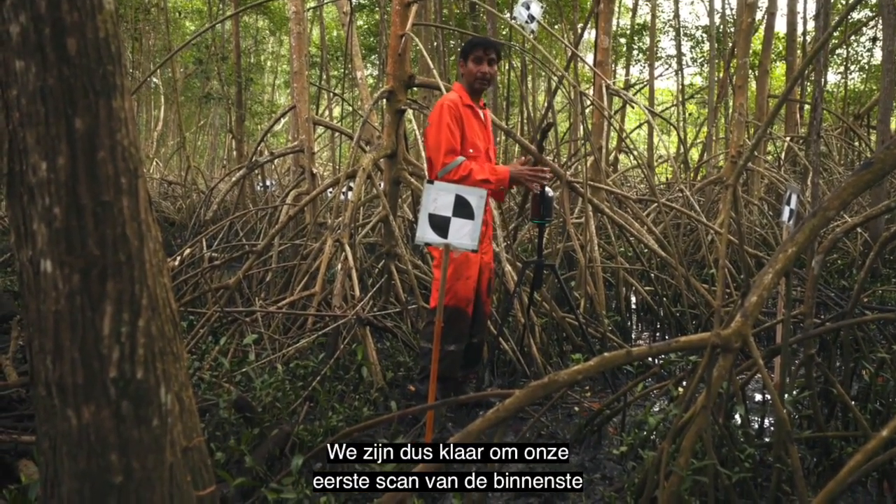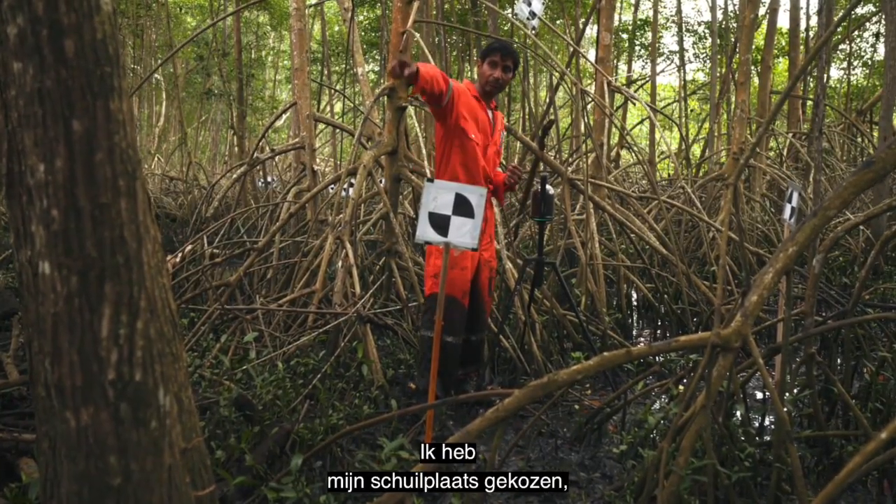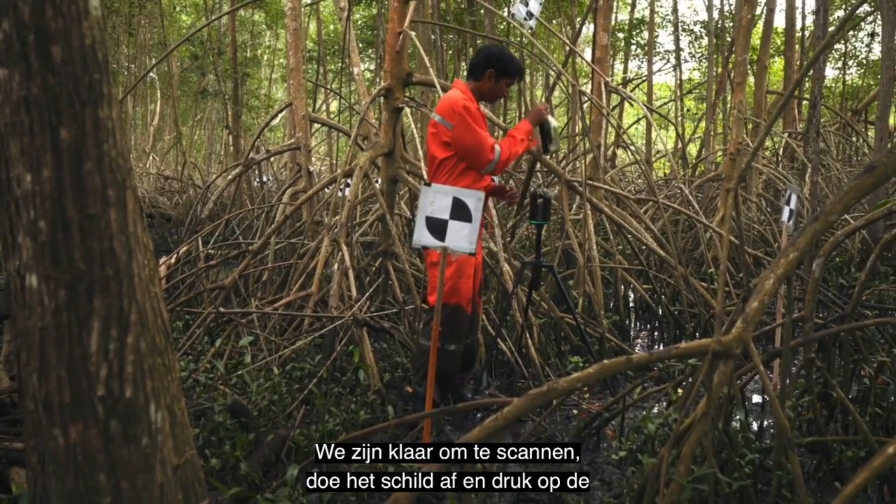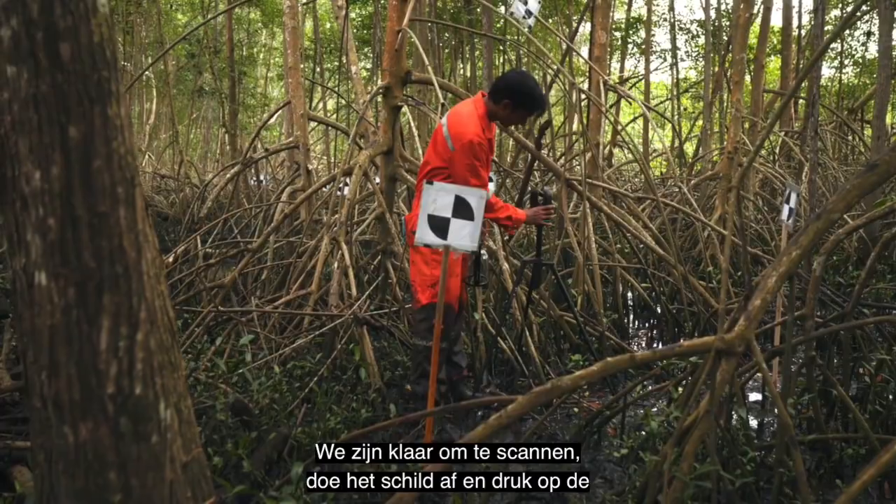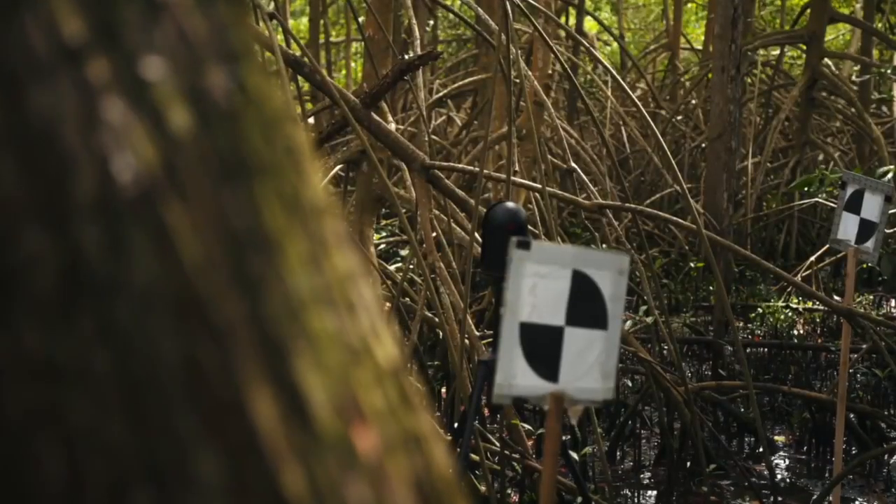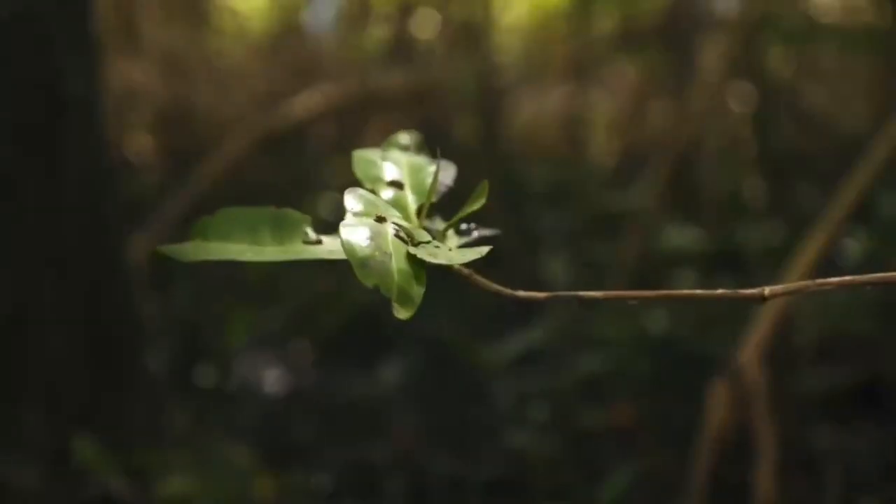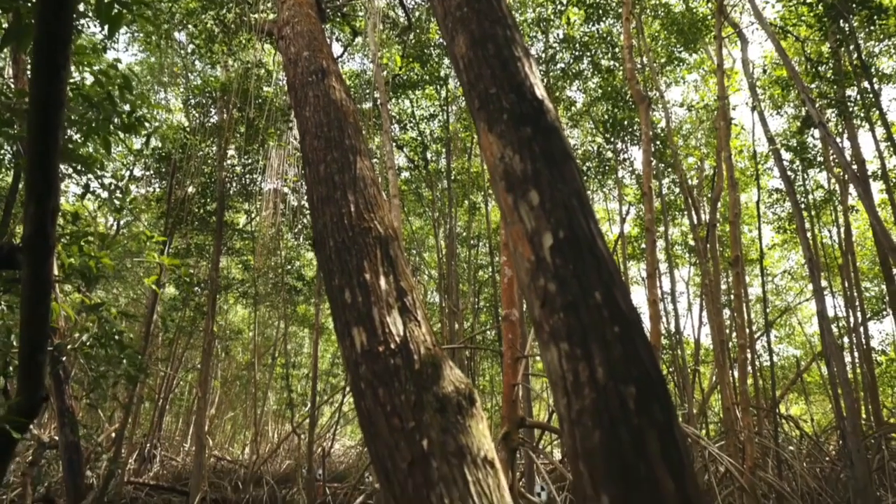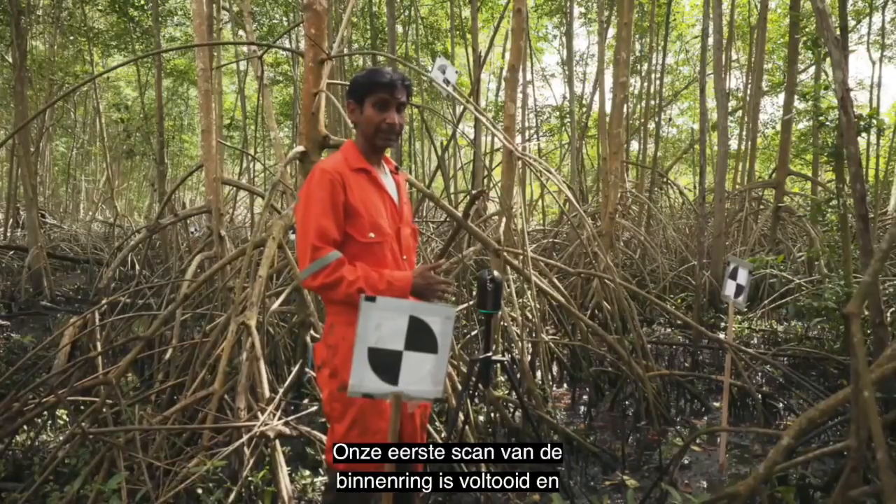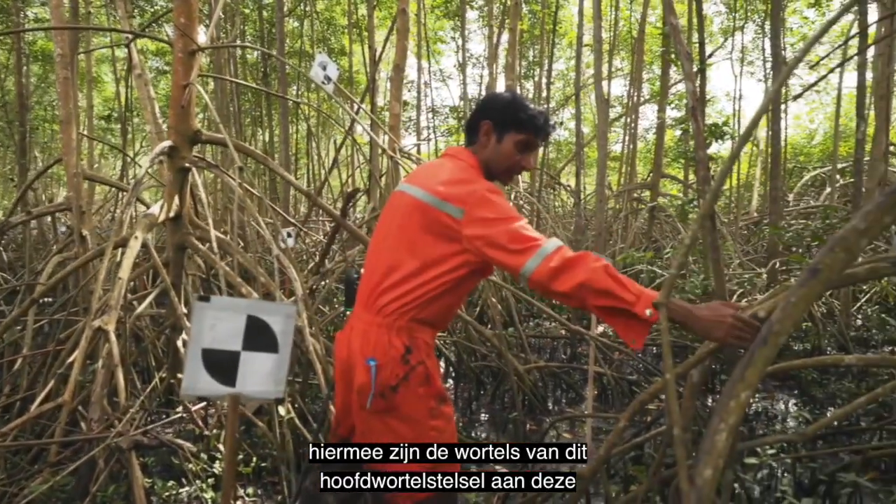So we're ready to do our first scan of the inner ring. I chose my hiding spot. I'm going to run and hide behind that tree over there. So we're ready to scan. Take off the shield and just press the start scan button. Our first inner ring scan is complete, and this would have picked up the roots for this major root system